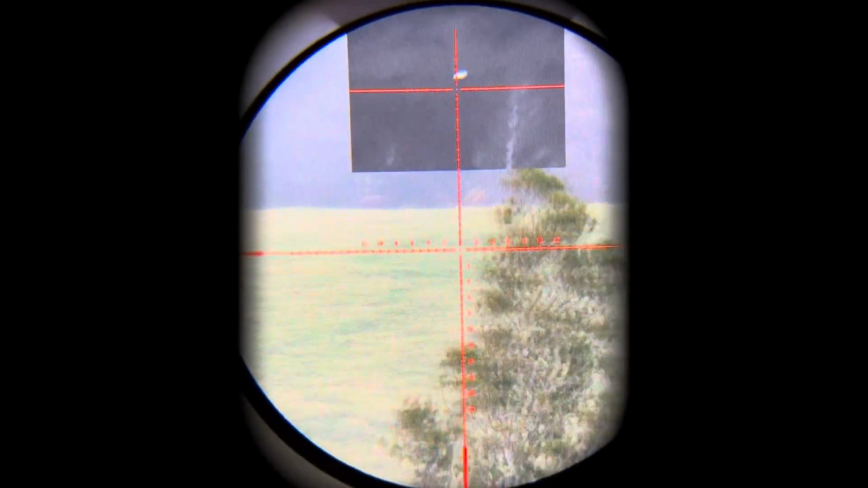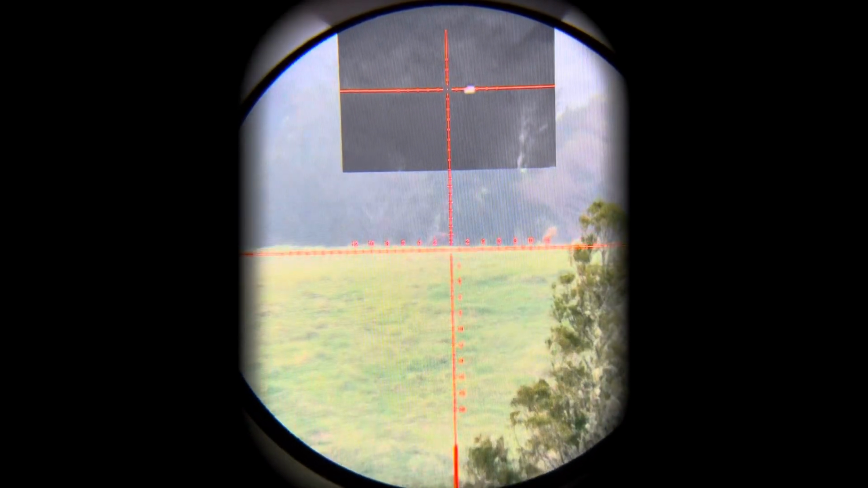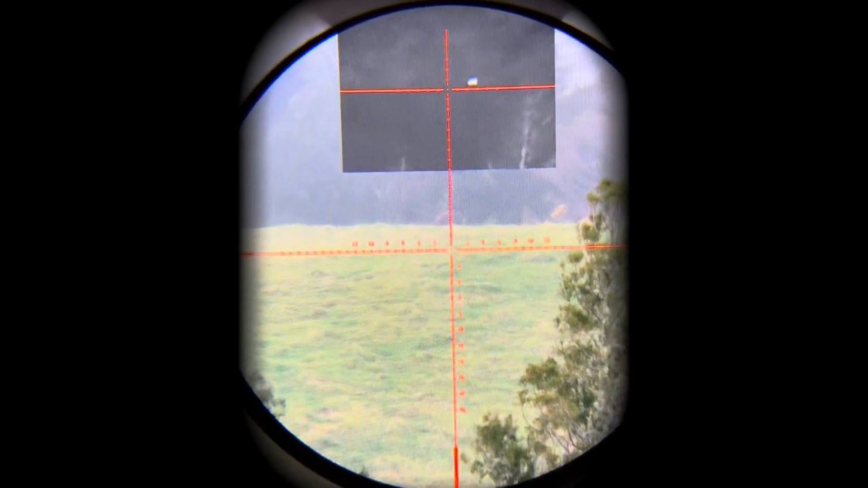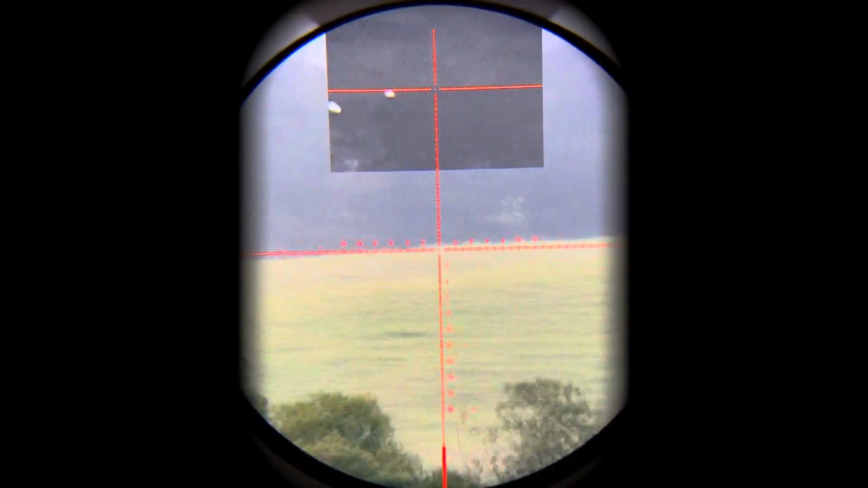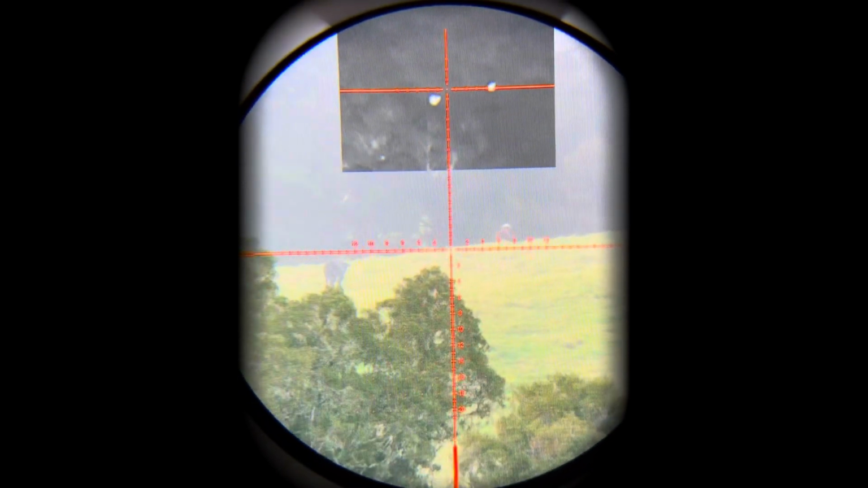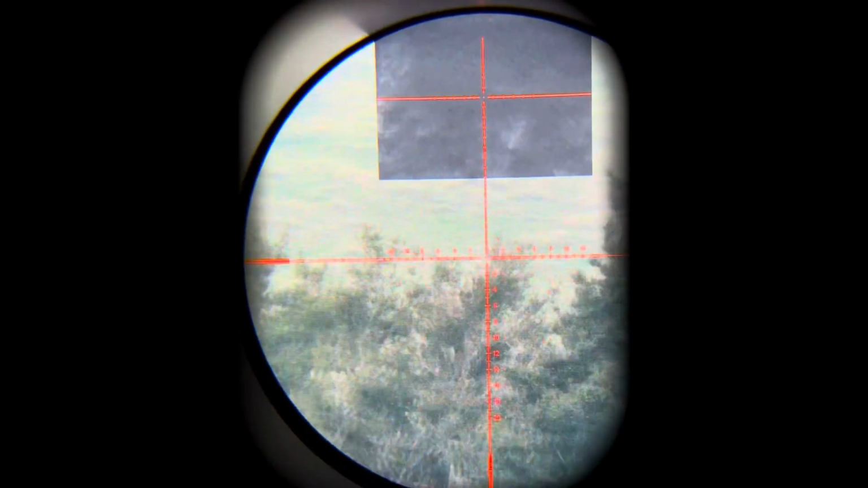This is one great use of the dual thermal. So we can use thermal to quickly find something and your night vision to actually identify it. Now this rifle isn't zeroed, so the two crosshairs aren't lining up. Once they are zeroed, the crosshairs will be so much closer together that you just put the crosshair on it and find it.